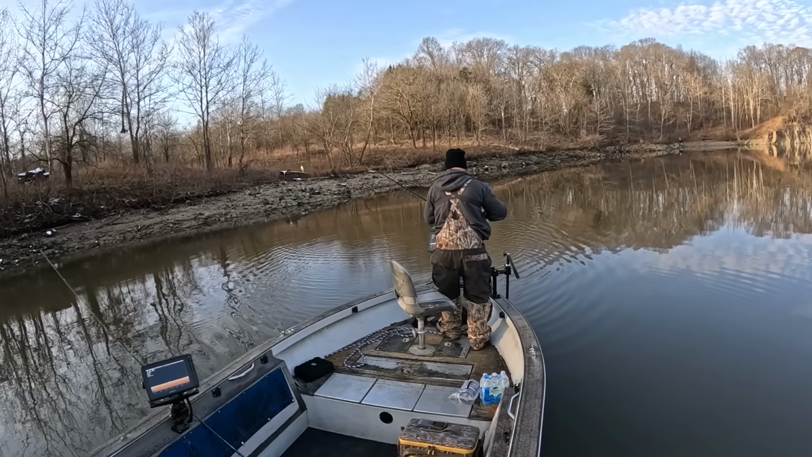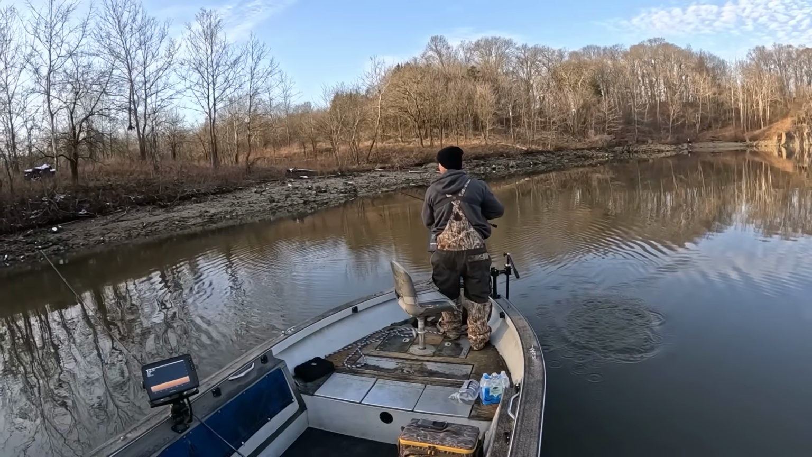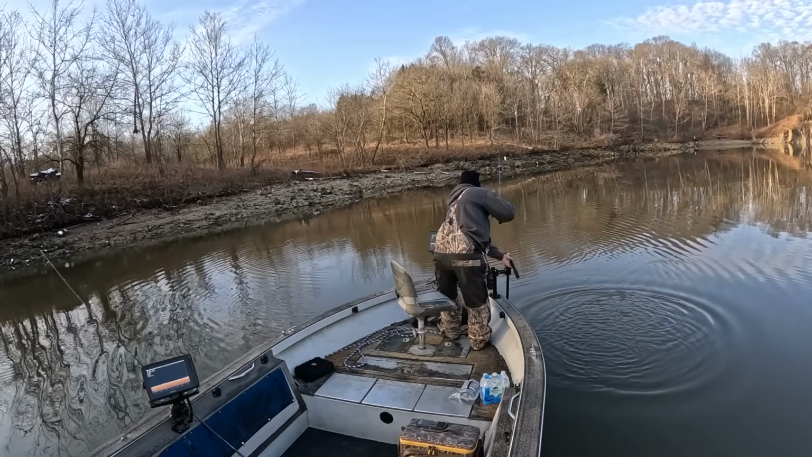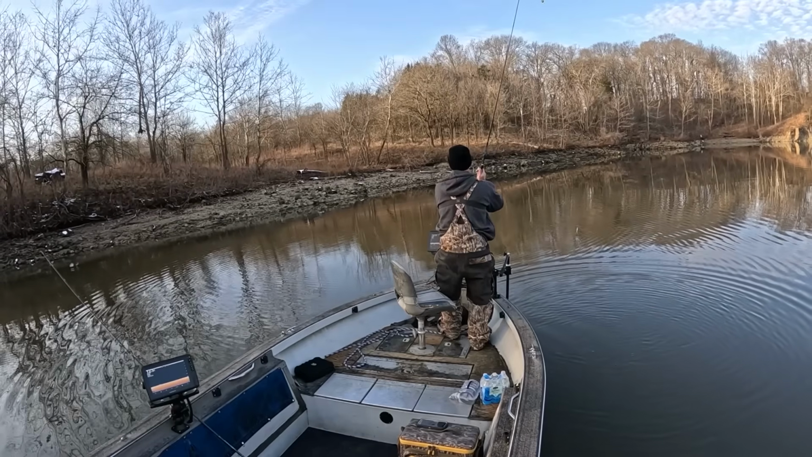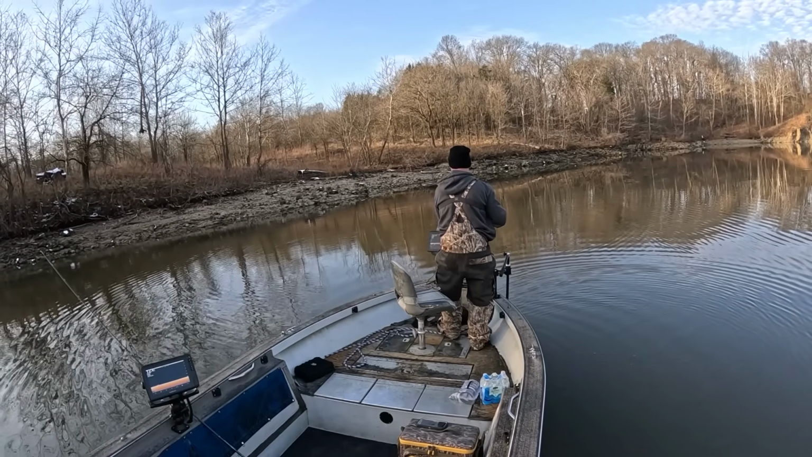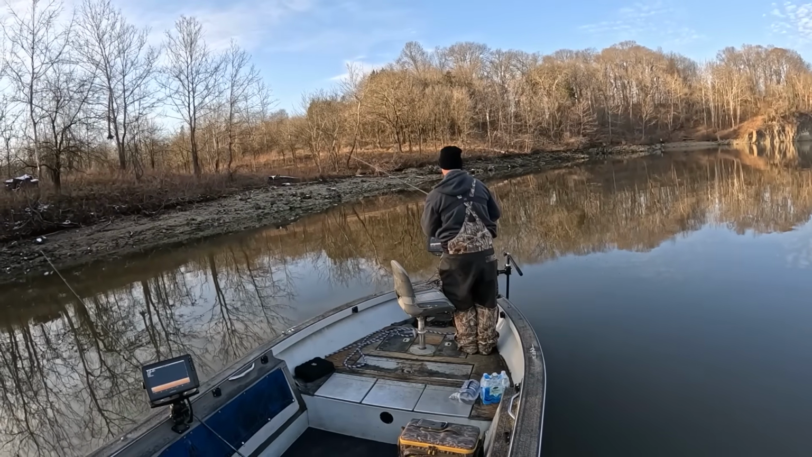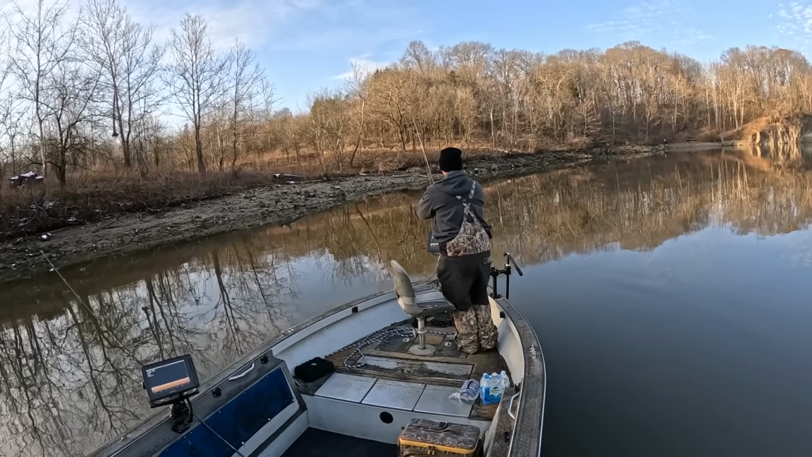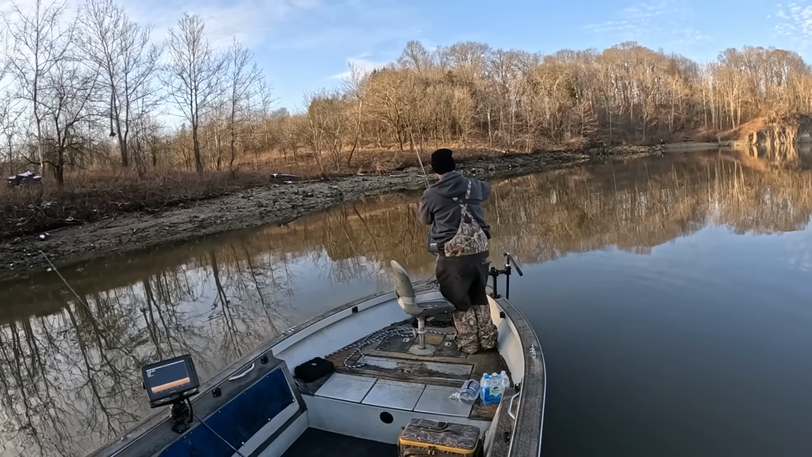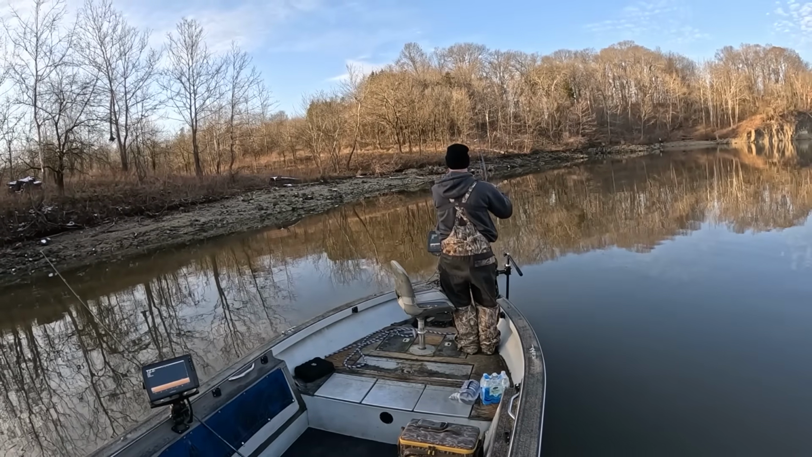Not as big as I thought they were, but see if there's any more down there. Yeah, there's some more over here. Let's go about 5 feet. I don't think they're on the bottom. Let's do this.